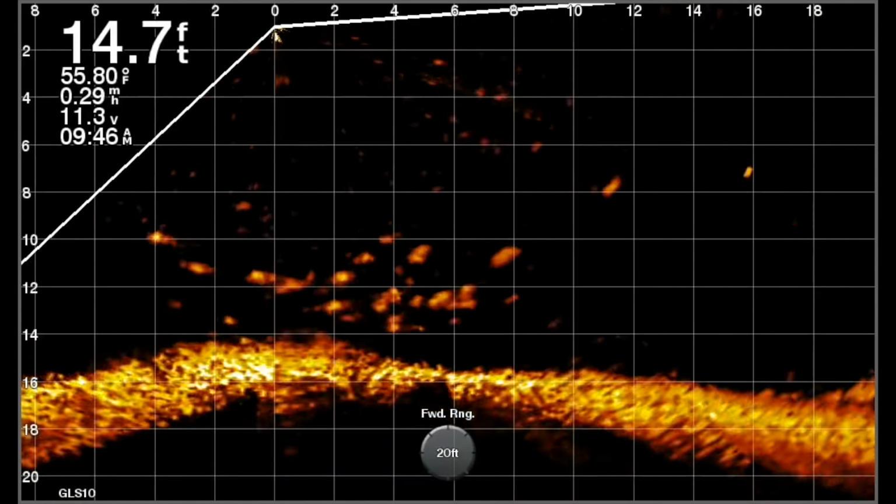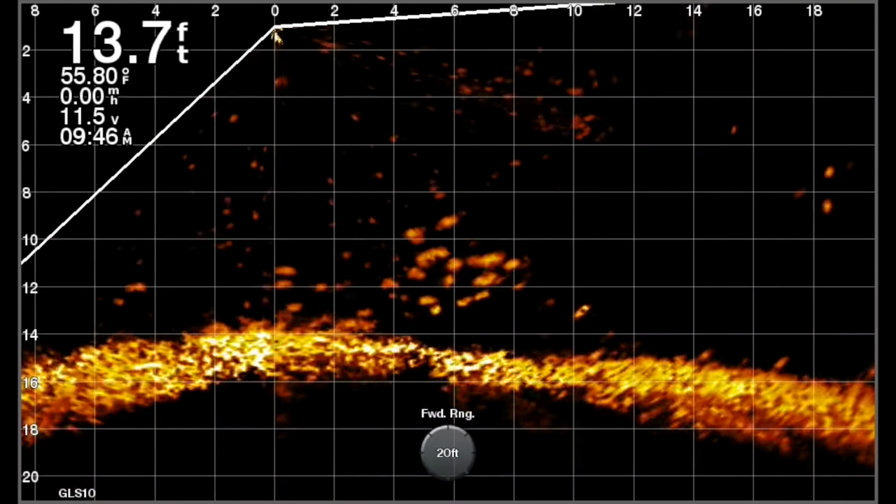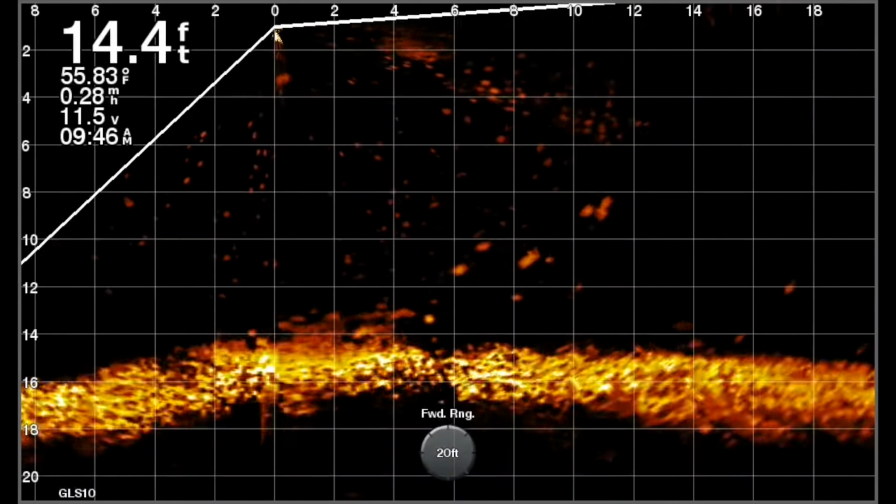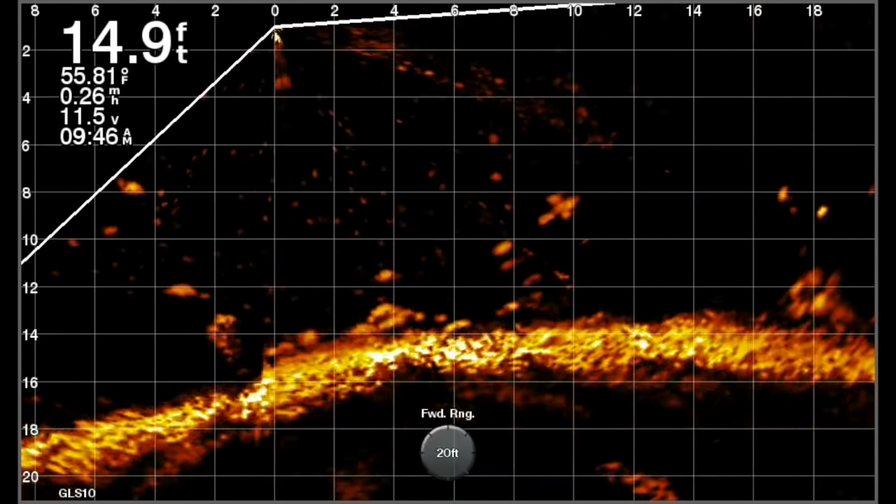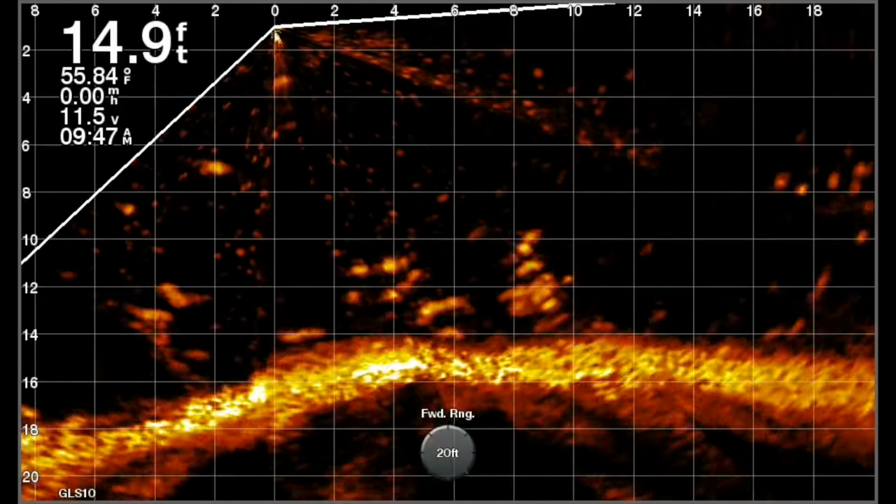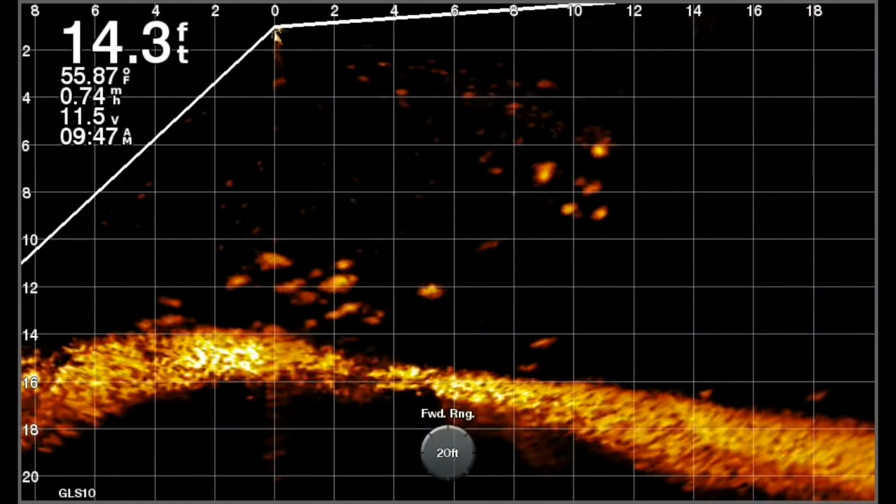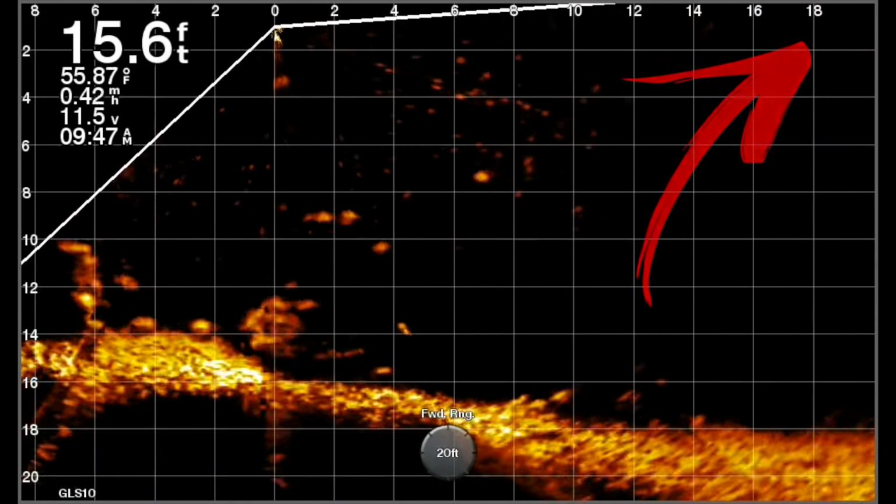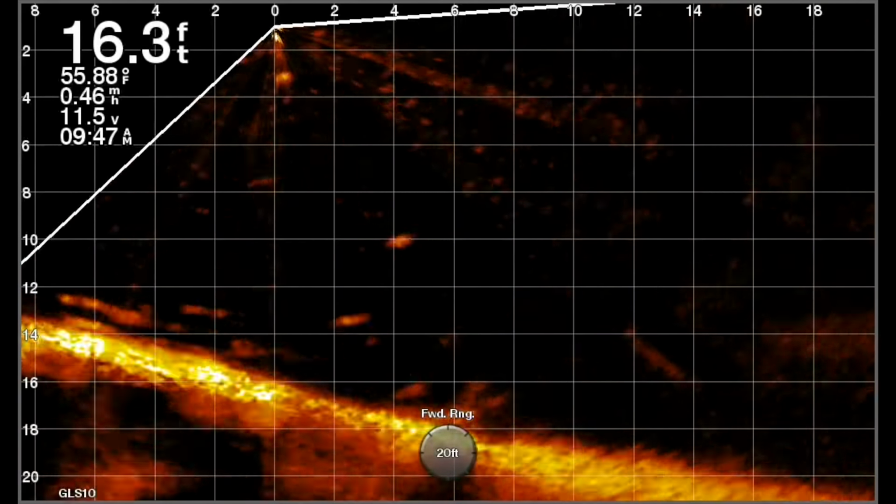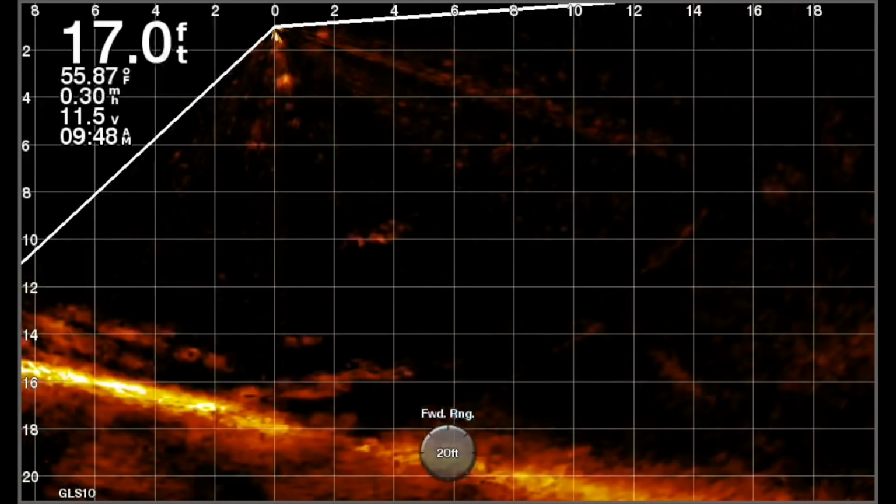So let's talk about LiveScope. LiveScope is a fantastic new technology that we're all using right now in the crappie world, I can tell you. One of the first things I'm going to tell everybody is to make sure you get the biggest screen possible. I currently use a 10-inch screen. I'm actually thinking about moving to a 12-inch screen. I think just getting the biggest screen possible is a huge deal. We also want to manually set our forward view and our depth so that you can maximize the size of the screen that you do have. And this is also very important. It gives you a really good idea how big those crappie are going to be.